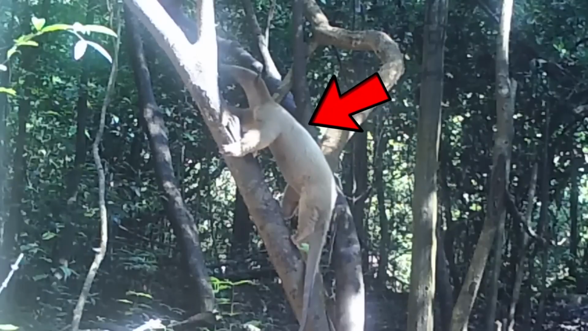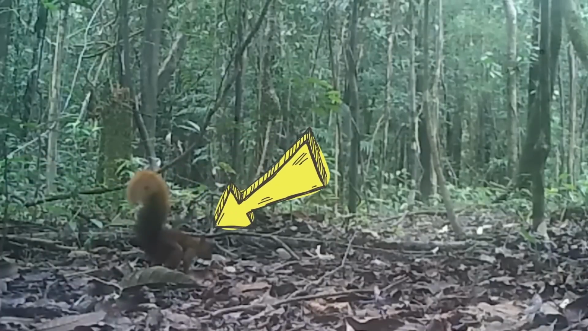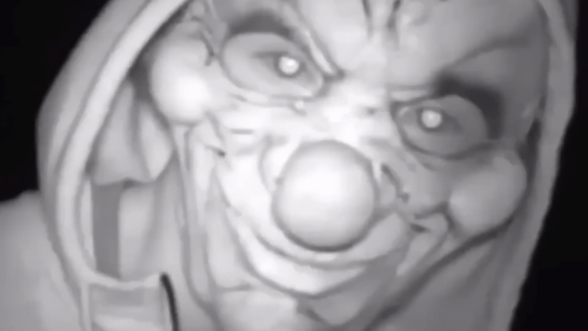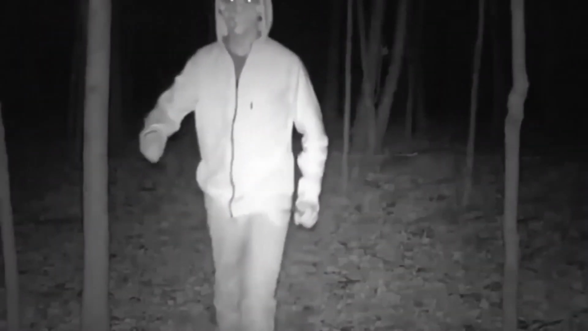Trail cams are usually used to catch animals in their natural habitat, but sometimes they capture something unexpected. For instance, this clip where a man wearing a clown mask was recorded on a trail cam. The point here is what exactly was this man doing so late at night, so deep in the woods? Considering it was a man, of course, we can't say anything if it was a ghost or something, you know? Well, this creepy clown came straight towards the camera and stared into it for a few seconds for God knows what reason, leaving us all wondering what other mysteries might be lurking there.